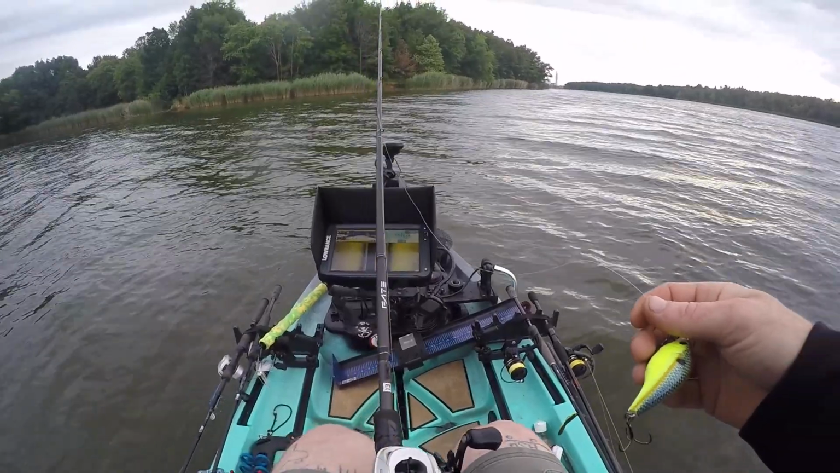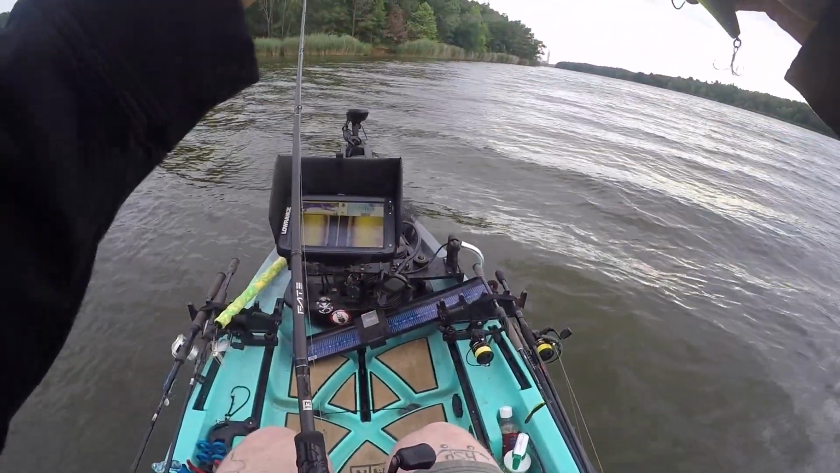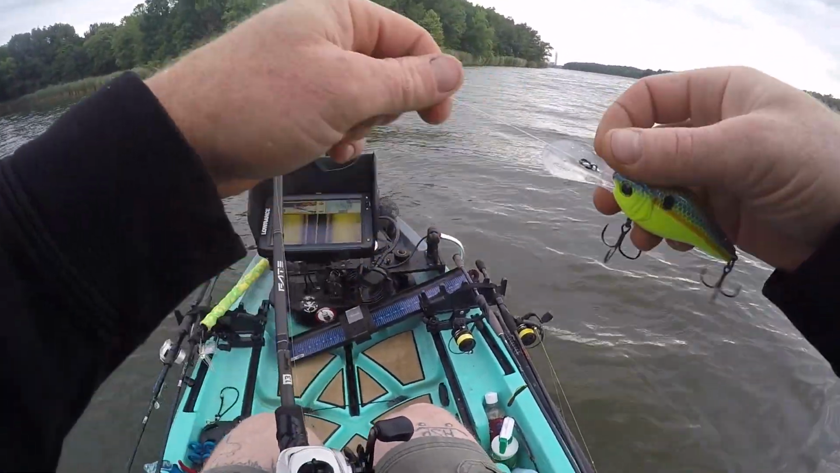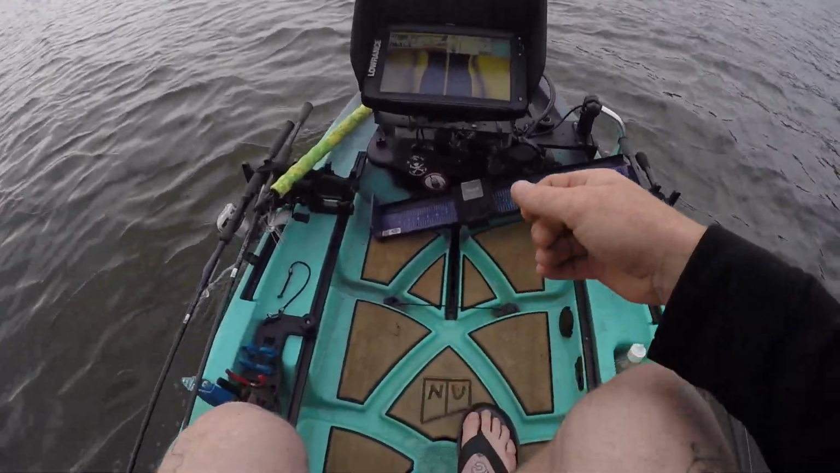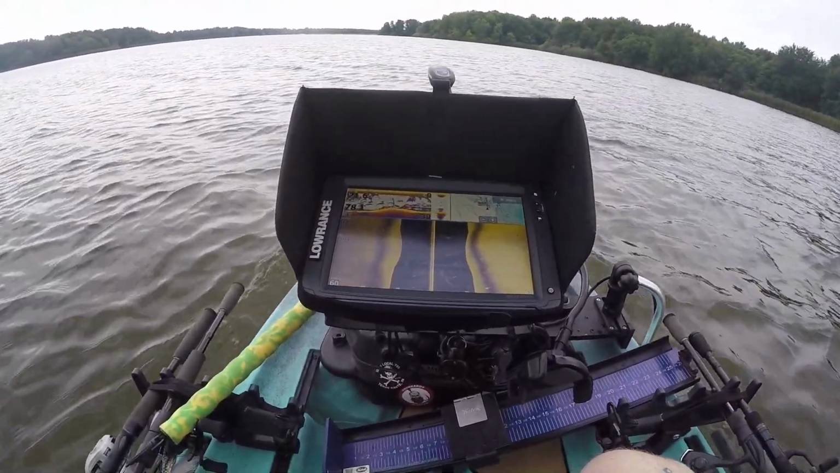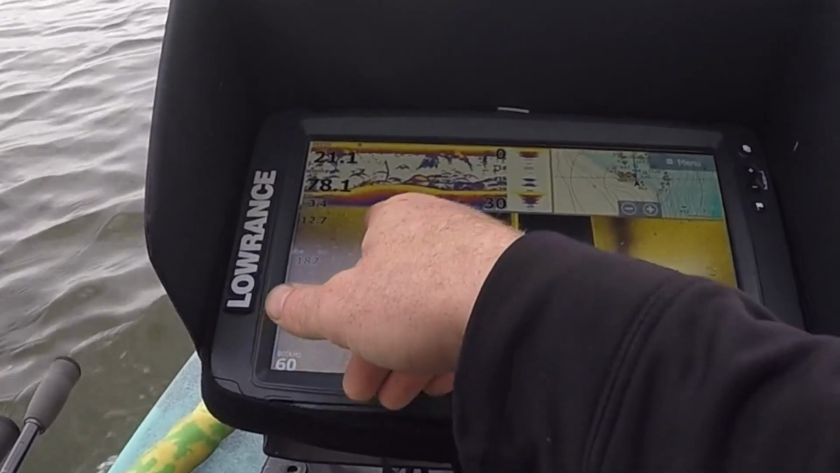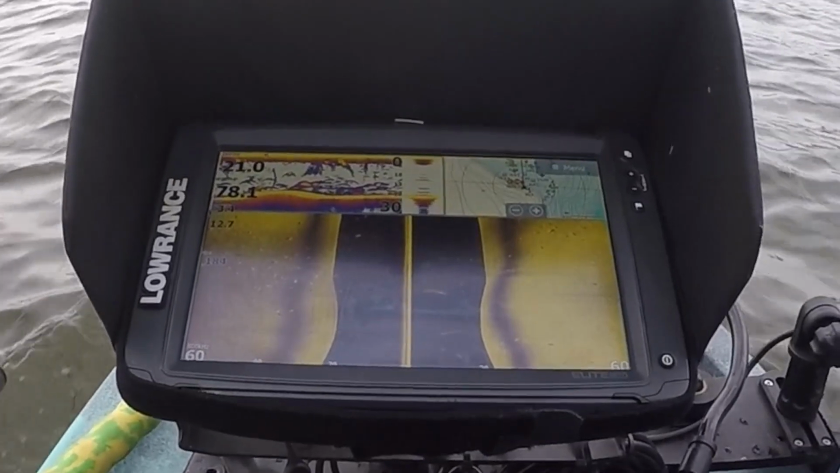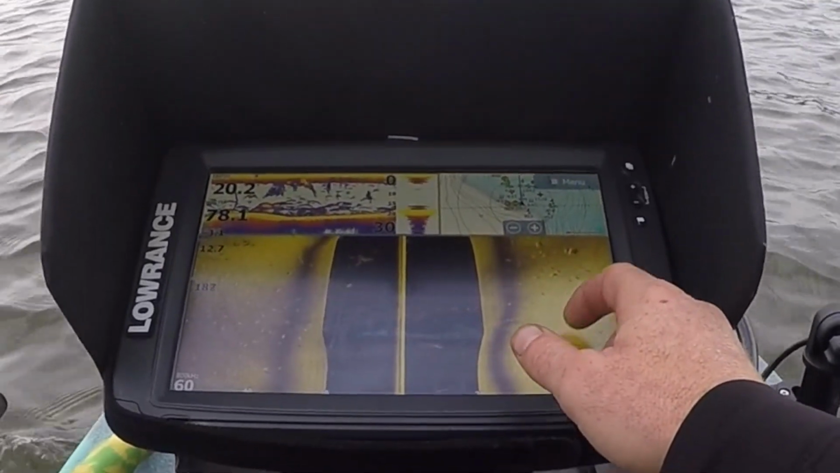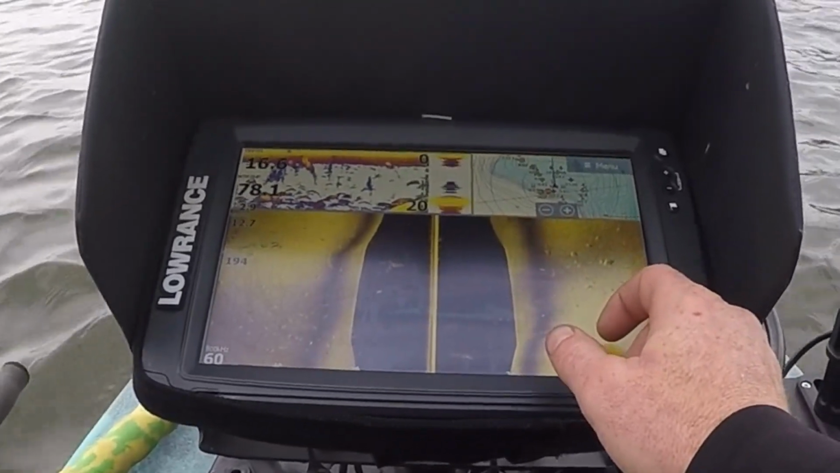I'm gonna back up a little bit more too, because I'm seeing a bunch of fish now. Okay, so we're pulling up to this spot. Wow, look at all those fish out there. Might be stripers. Here's some fish right here in the ditch. There's some good ones in there too. So we'll keep note of that.